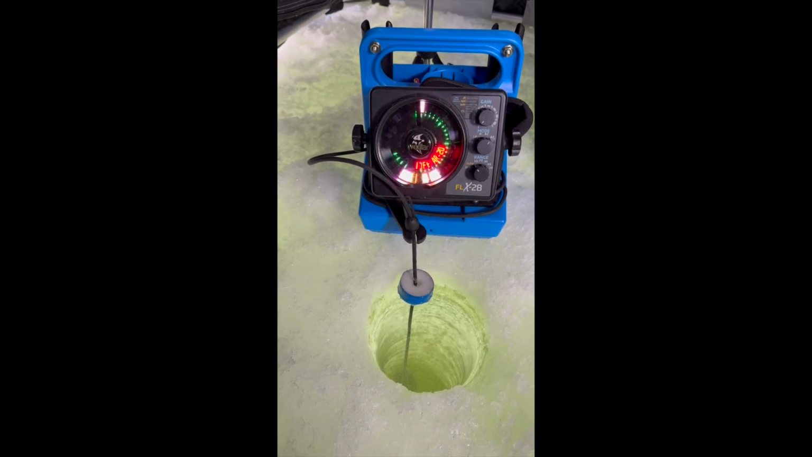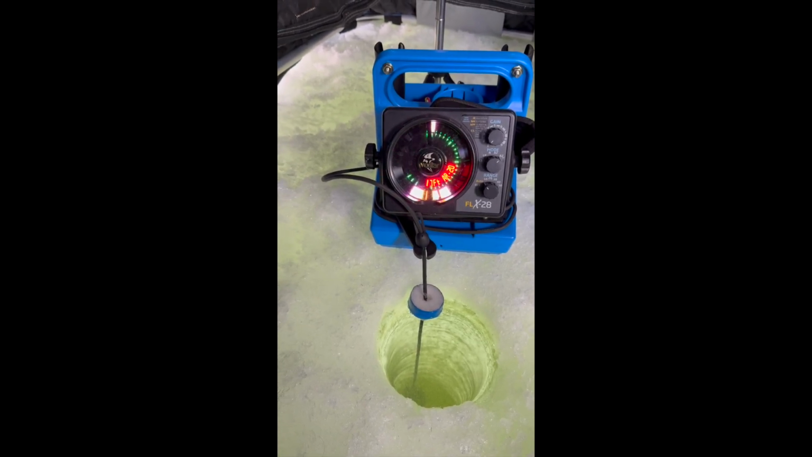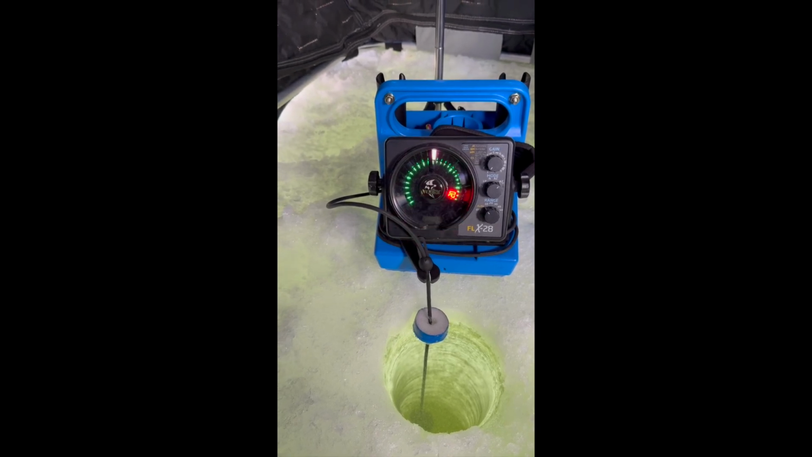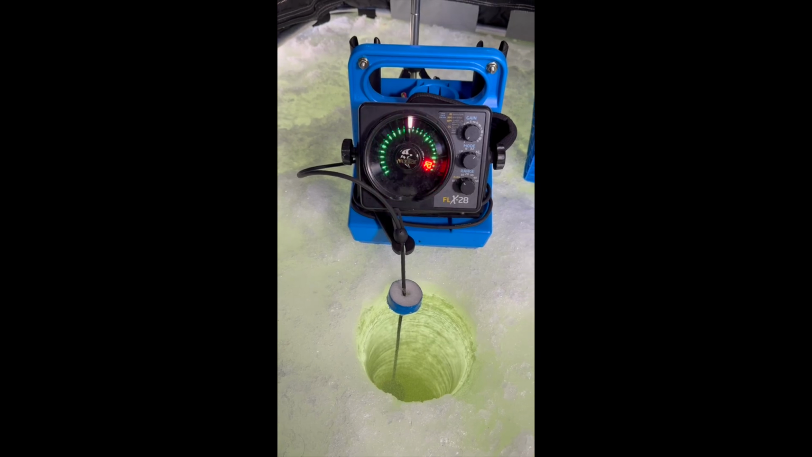I've had it a few times without it, and I've noticed that when I get the heater going and it's sitting against the ice, it melts the ice there for a little while, and then it starts to freeze in, and then you've got to chisel it out, and it's just kind of a pain in the butt.